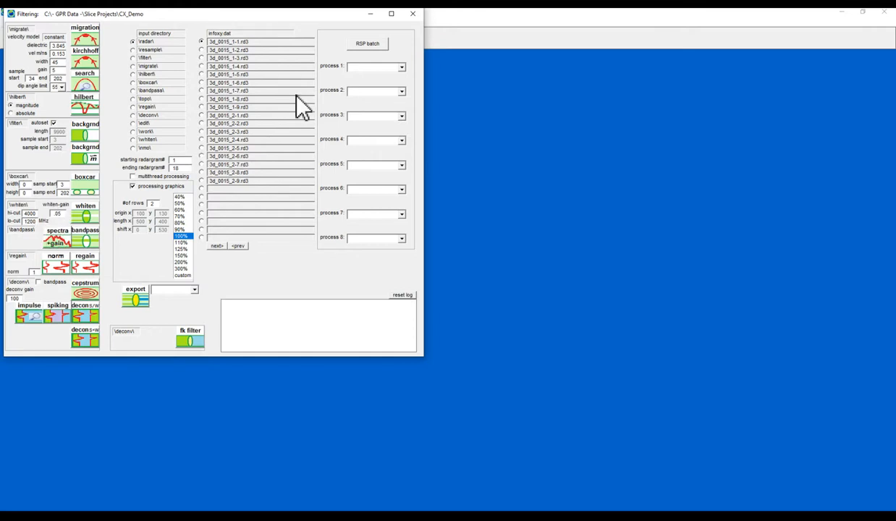On the bandpass filtering, the processing steps I'm going to take are background removal, and I'm going to make that pretty harsh on this, followed by the bandpass, followed by migration, followed by a Hilbert transform.